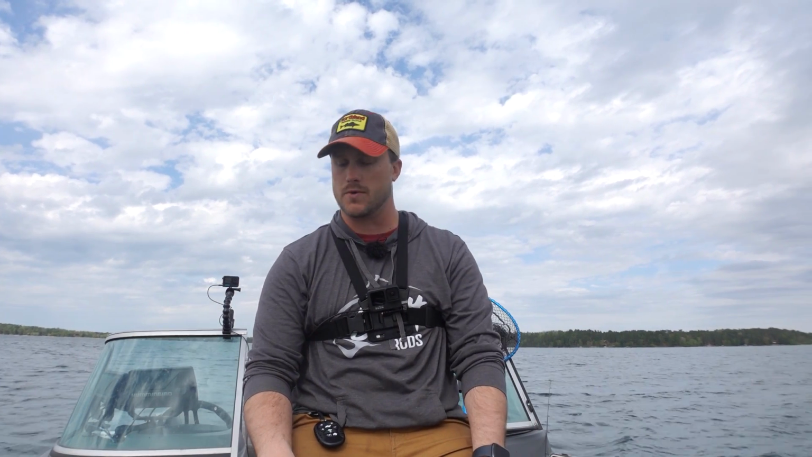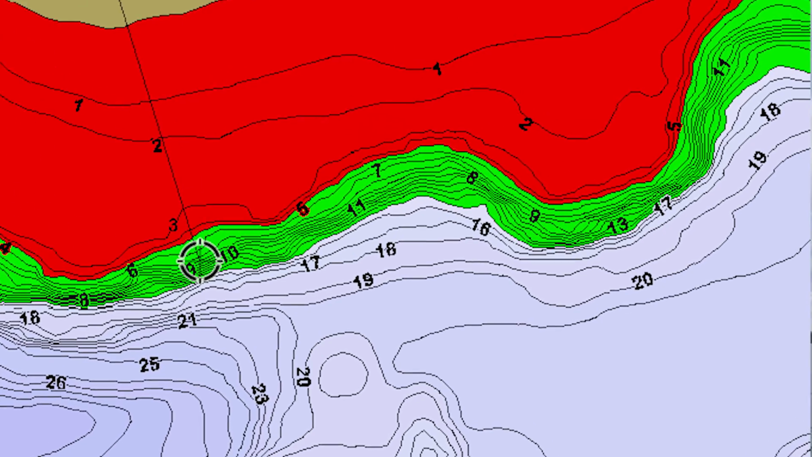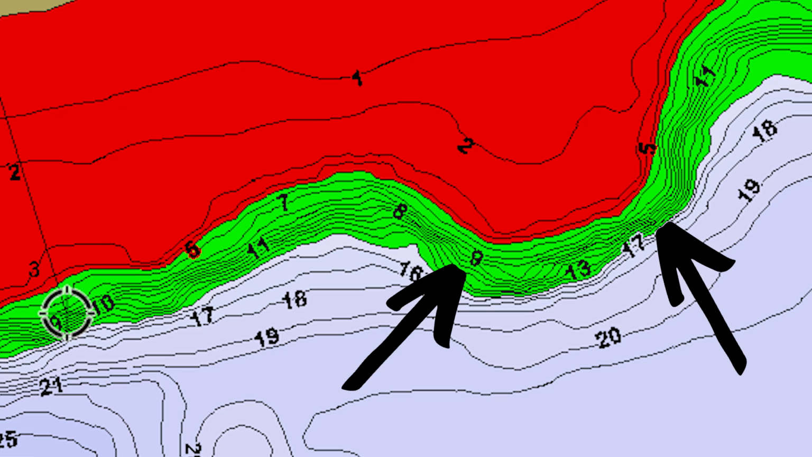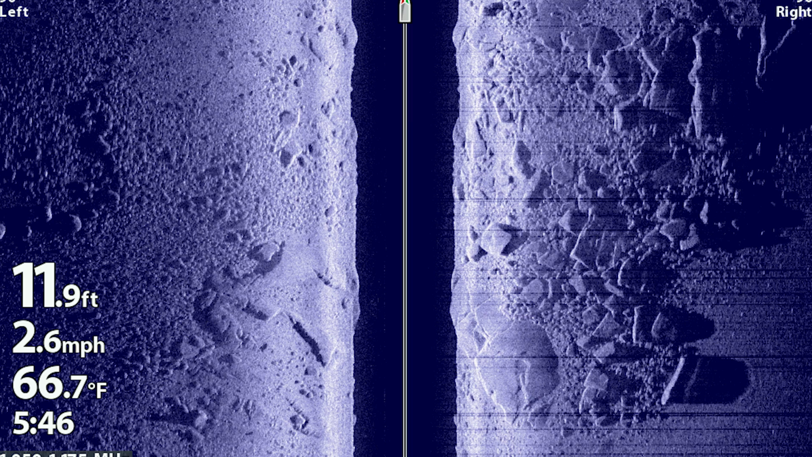You're gonna spook them if you don't, because the boat's just gonna get too close. So, for example, right now, there is this big flat that I'm gonna be working, and there's kind of like a point on it. It's a big flat, there's a couple little knobs on it, a couple little points on it. And when I do see that, that tends to be something that these fish are gonna hang around. Maybe it's a transition, maybe it's some rocks, whatever it is, especially if it's on the wind-blown side.